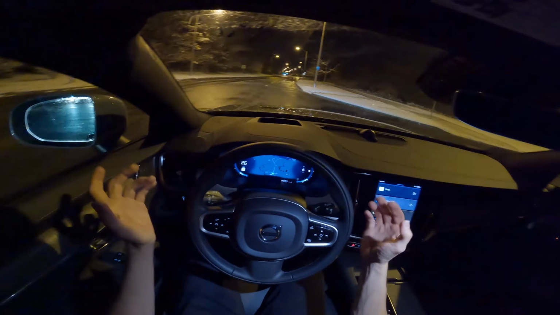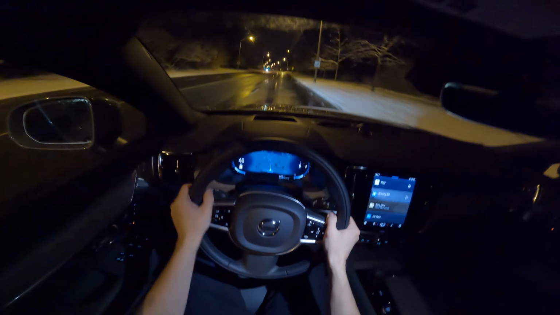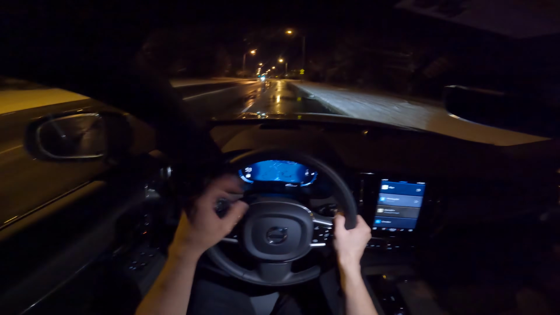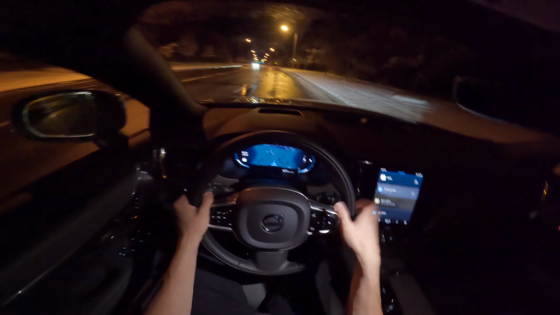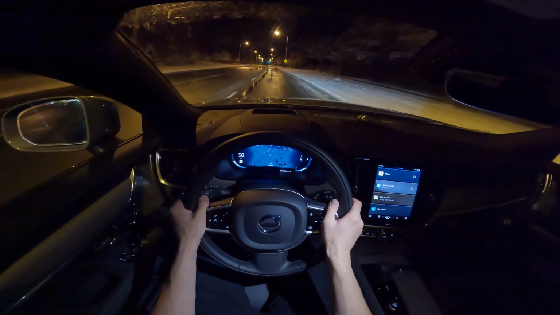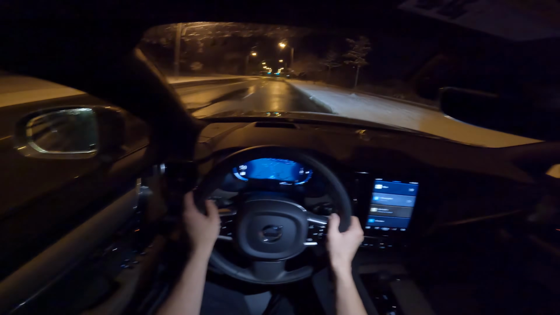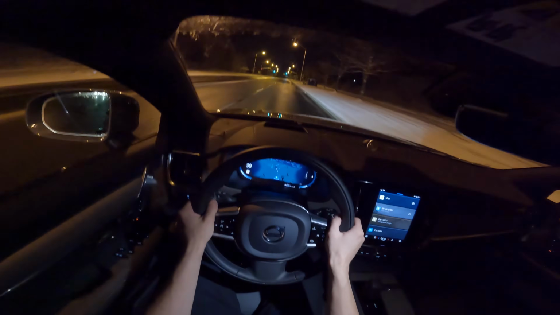But yeah, that's it with today's POV test drive. We do have 2 more POV test drives about this specific Volvo V90 Cross Country. One more where we drive it through the city just to test the drivetrain, the transmission generally, how smooth it is. And then we have one more on the highway where we test all the assist systems like lane keep assist, adaptive cruise control, and the pilot assist, which is a semi-autonomous driving system this Volvo has. Pretty cool, highly recommend checking that out.